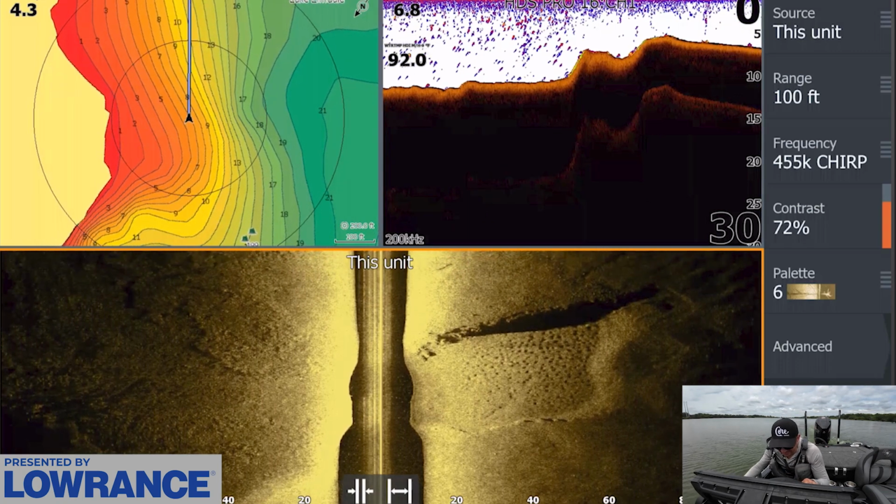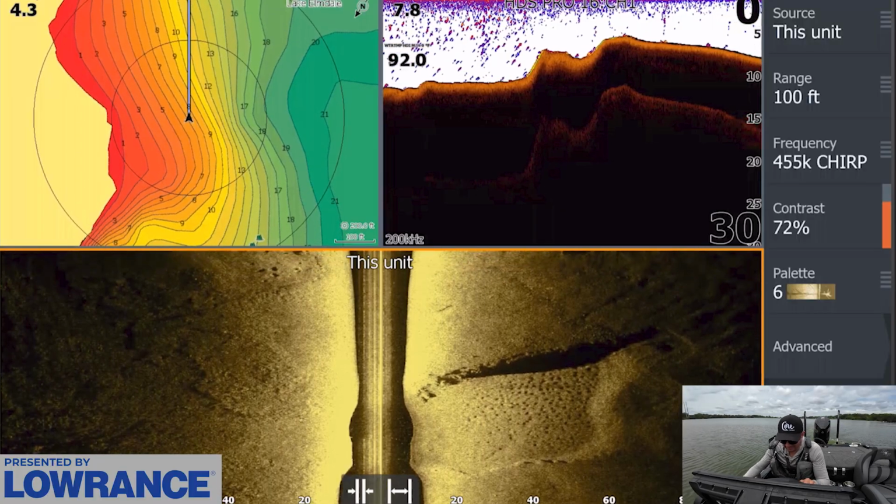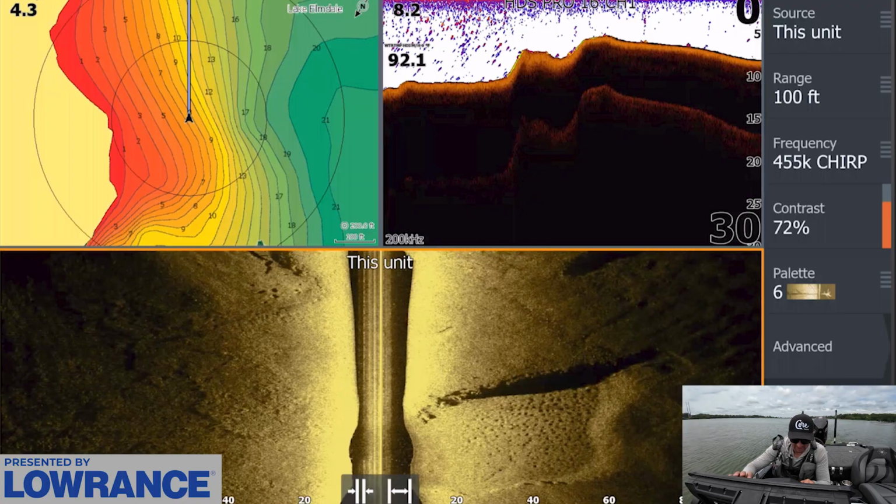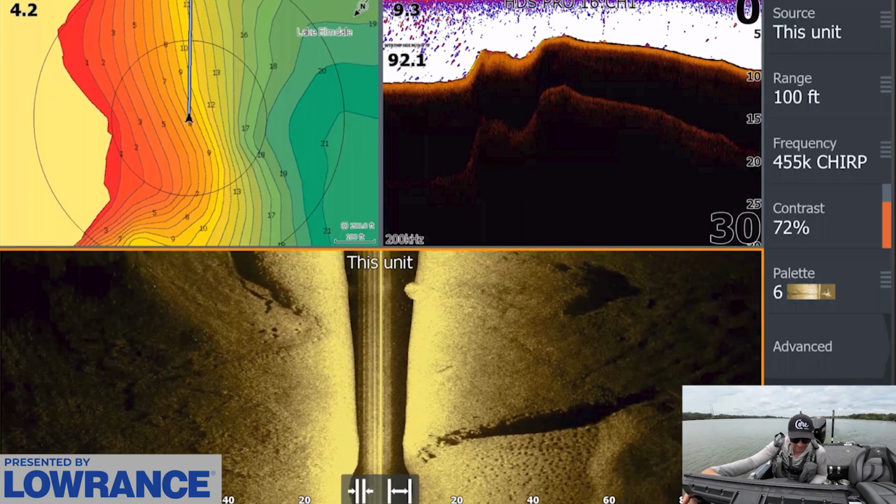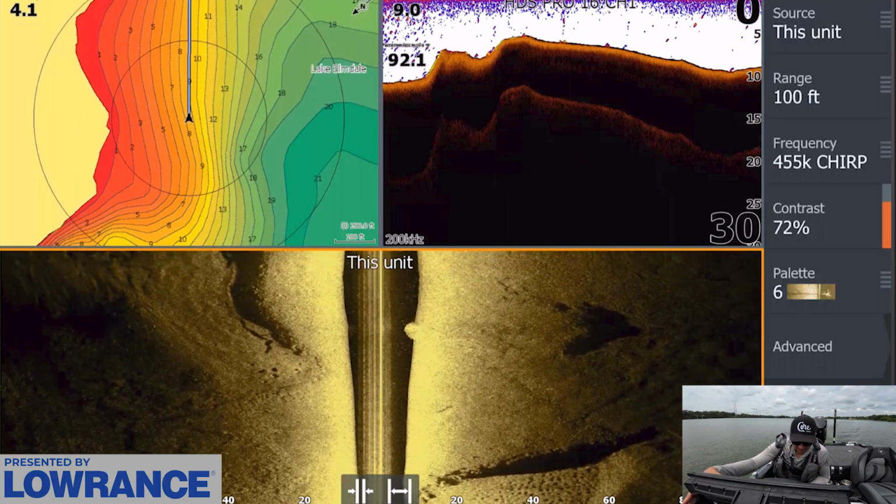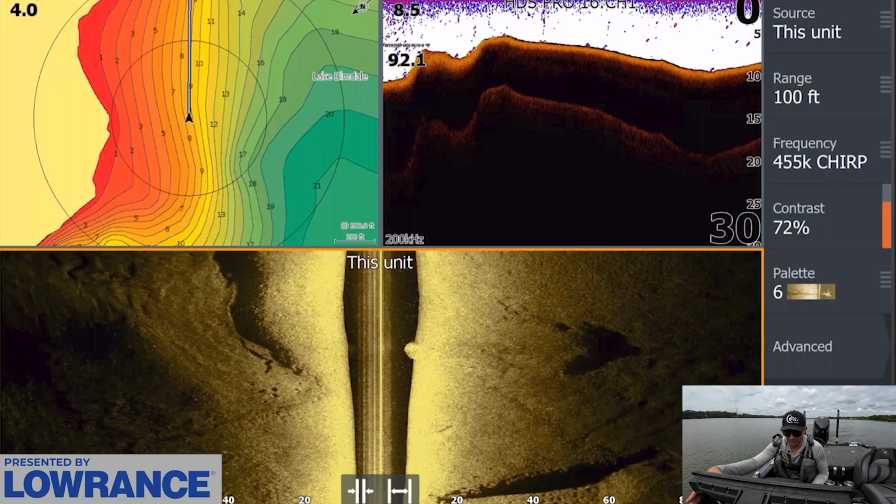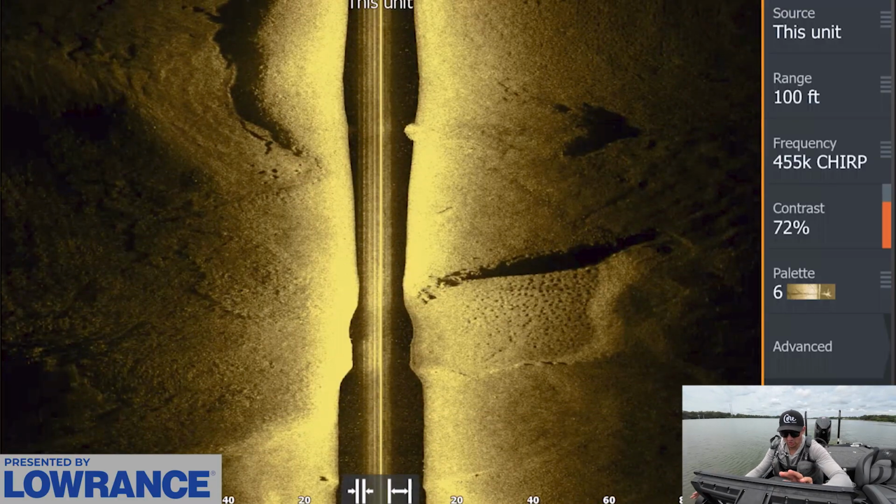I don't really see any brim in and around them or any bass or anything. That just looks really good. And there's some more on the left side of the side scan. There's a bunch of stuff happening in this area right here. I'm just not seeing that many fish. I don't know though. We're gonna take a look here on the full side scan view just to take a look. You can see that there's some shad up here.